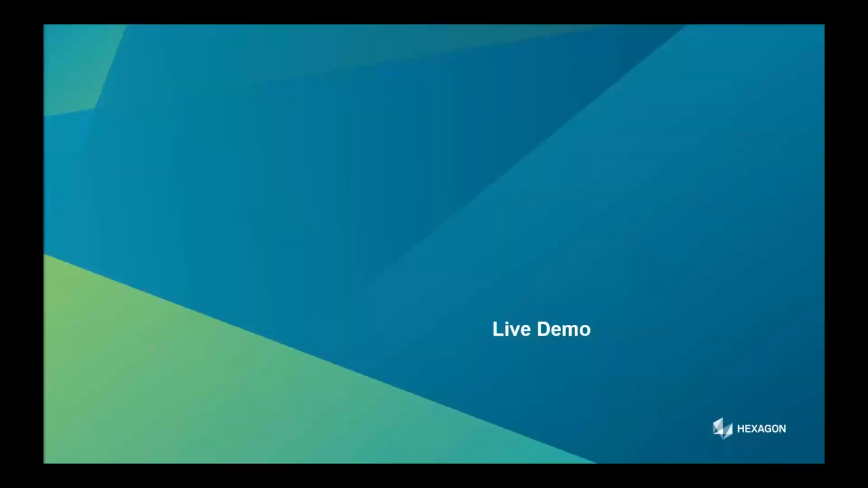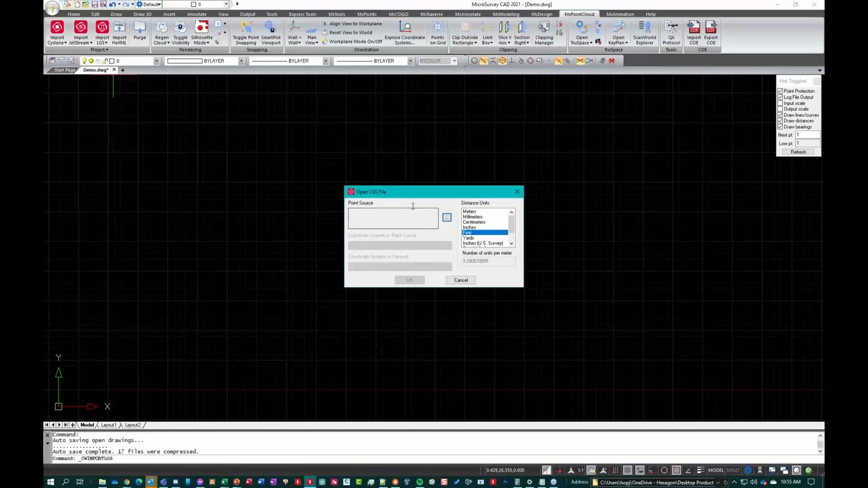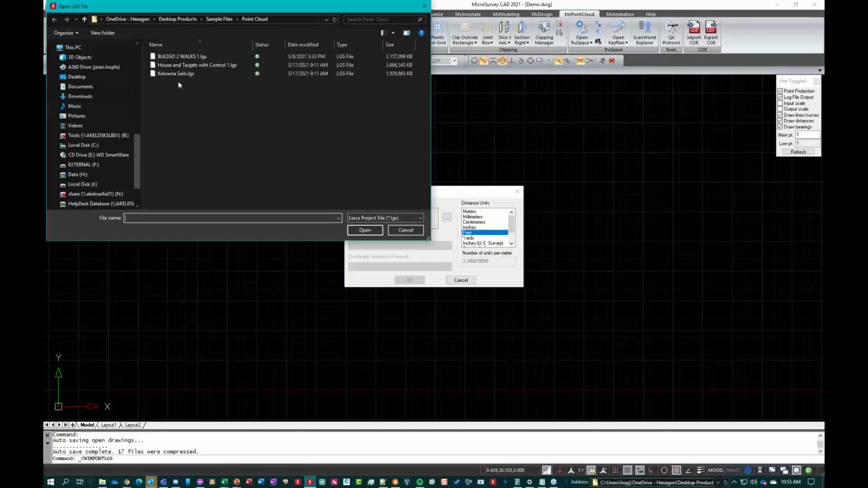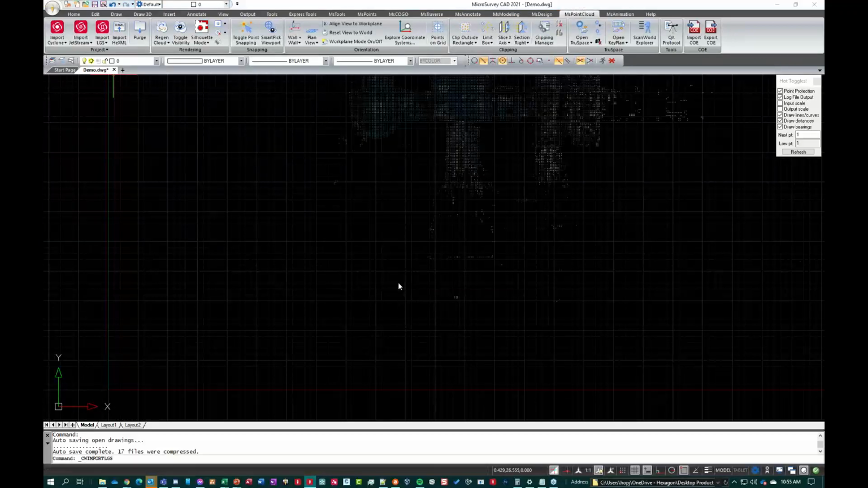I wanted to do a live demo here. I'll just pull up the program. And Dave wanted me to show one of the scans that he had done with the BLK2GO. So we're going to pull that in, in a metric project.